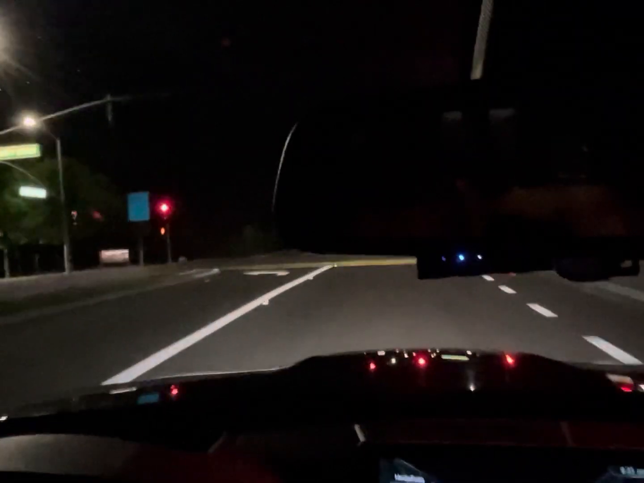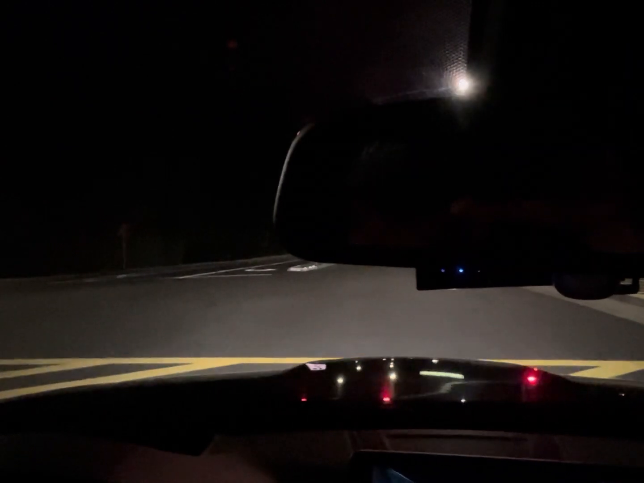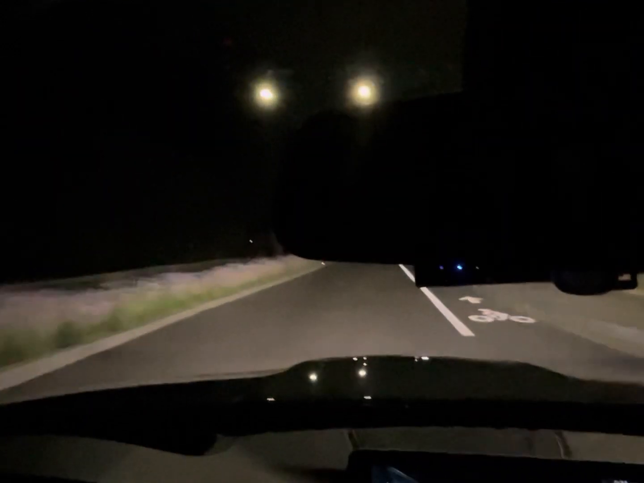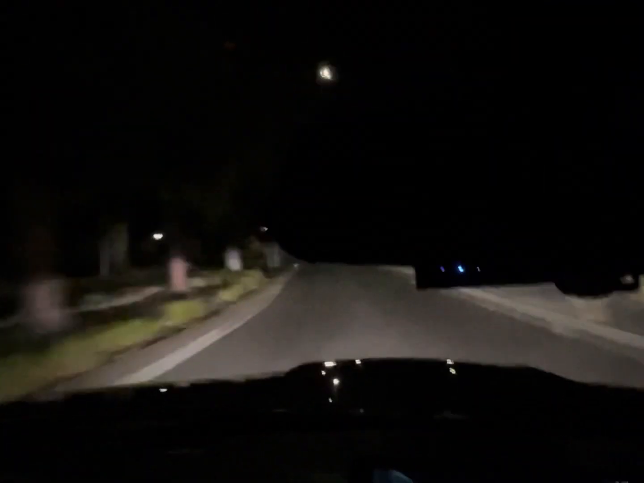I forgot his name. He was comparing the cars, and he said that the M2 competition package was closer to the 2JZ Supra than the Supra GR. That was amazing. I said that M2 has an S55 engine that the M3 and M4 share. But yeah, pretty proud to drive this car.